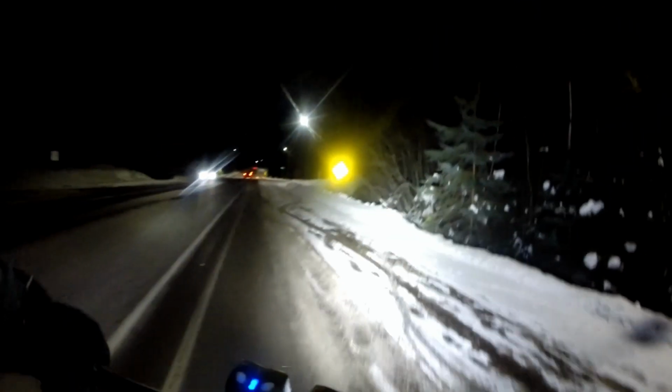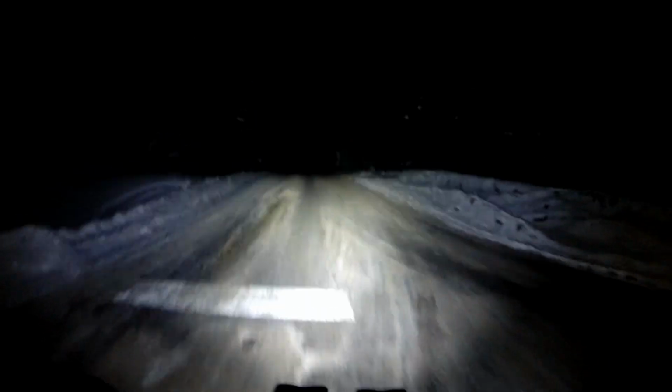And then I'll probably have to do another 14 hours next week to hit 15,000 kilometers. Maybe I'll do it a day or 2 early, we'll see. But 14 hours in these kinds of conditions ends up being about 250 kilometers.